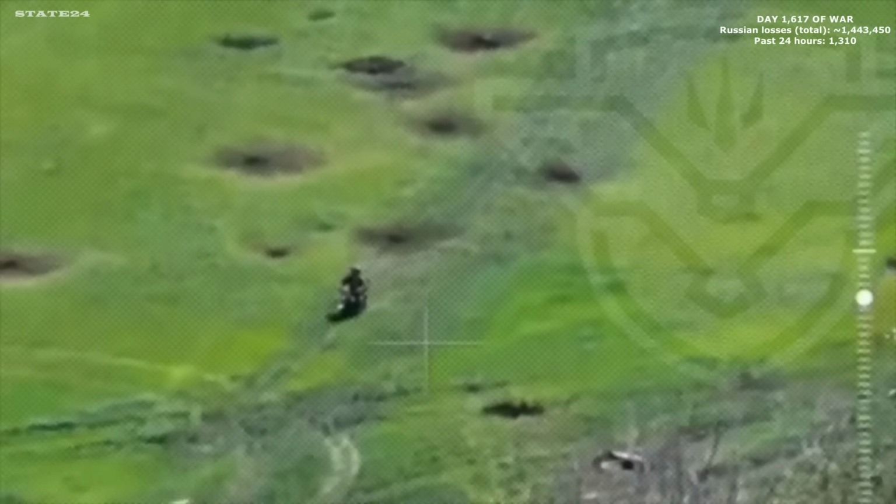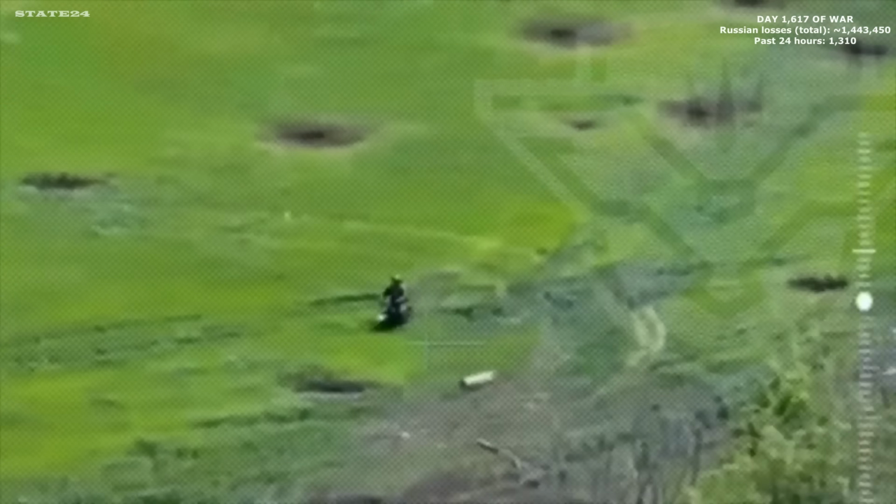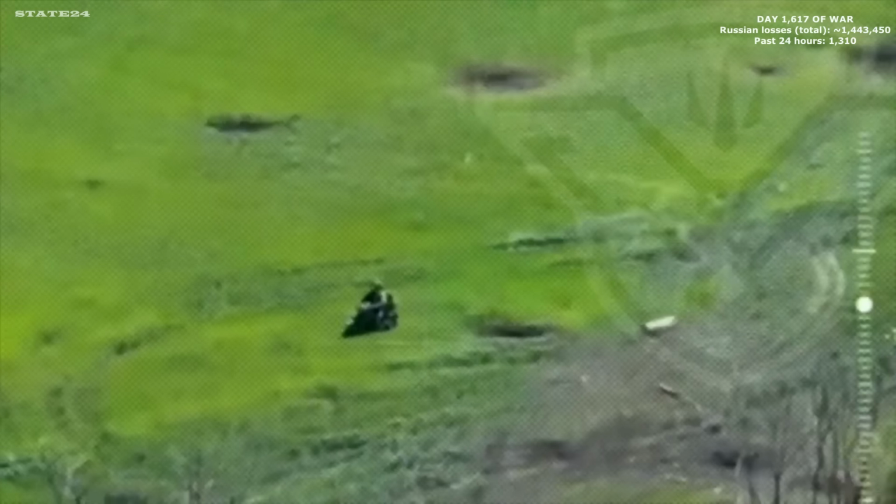No warning, no indication anything is wrong. A Russian soldier on a motorbike moving through the front. An anti-tank mine finds him before any drone does.